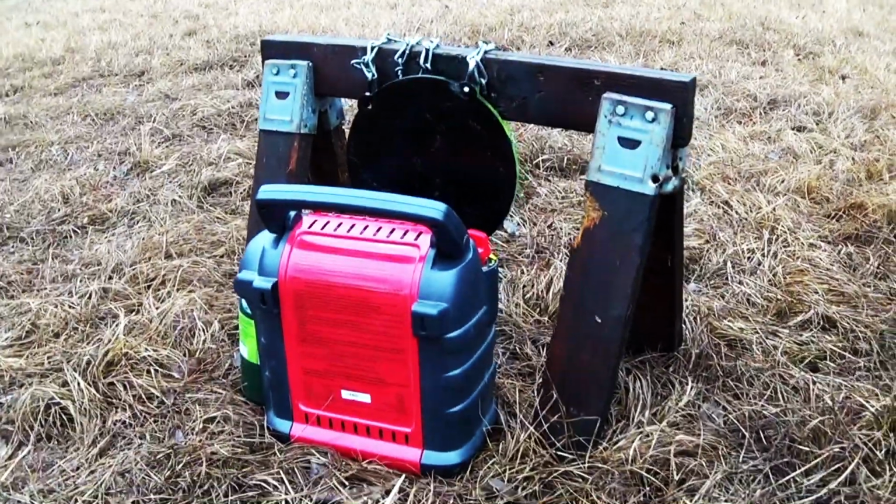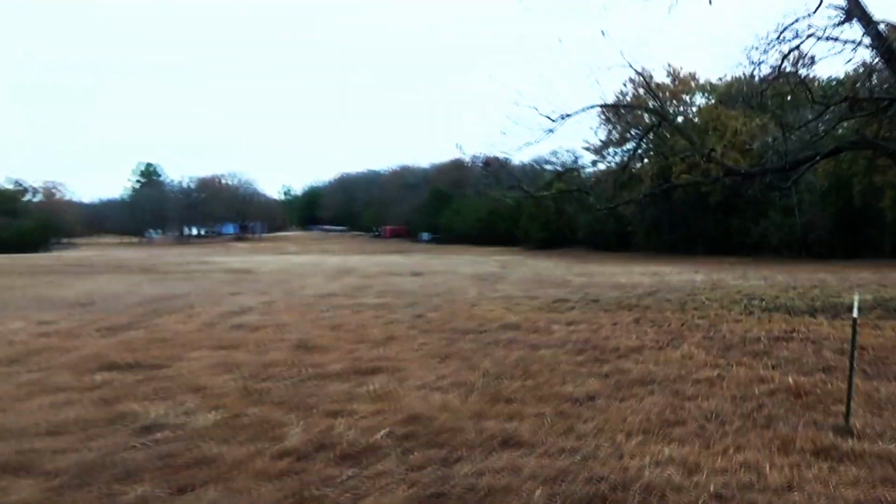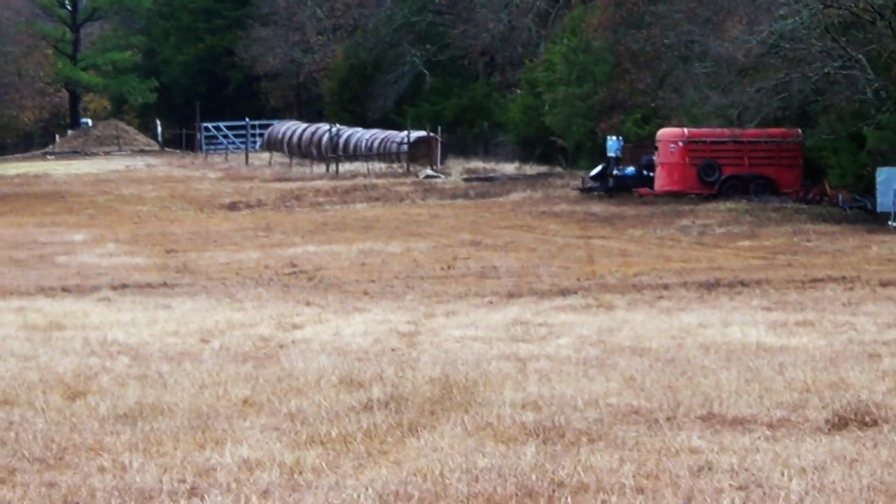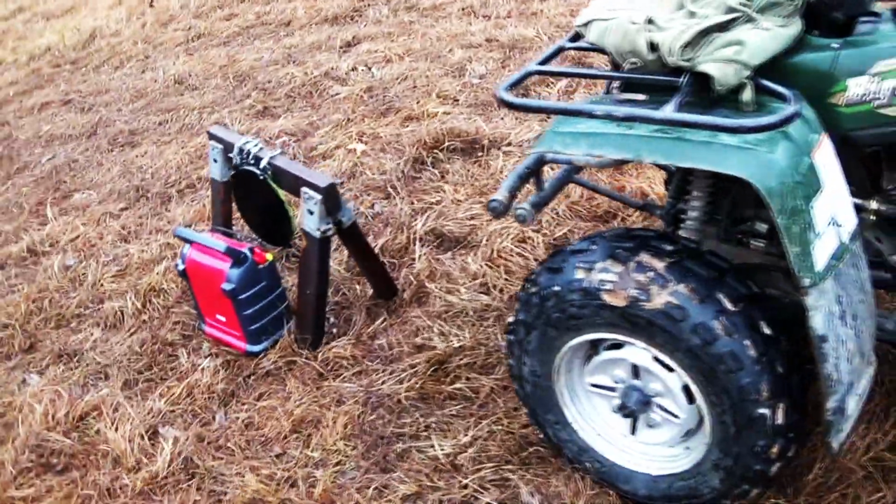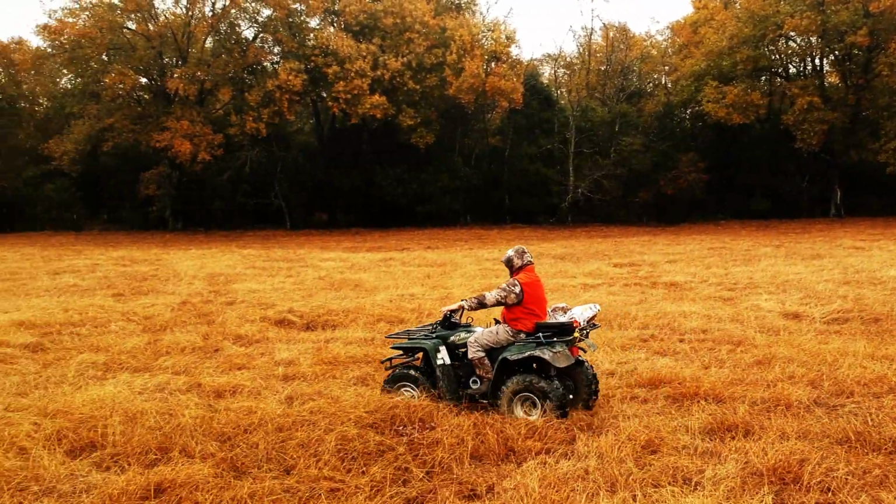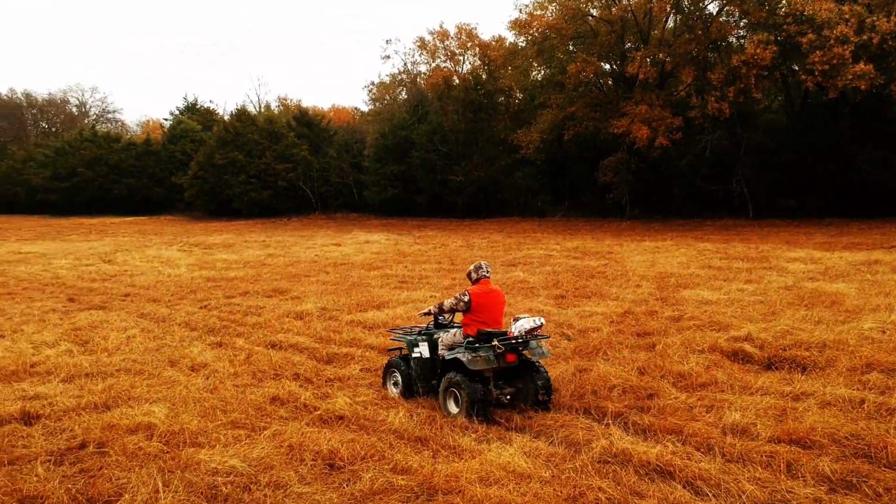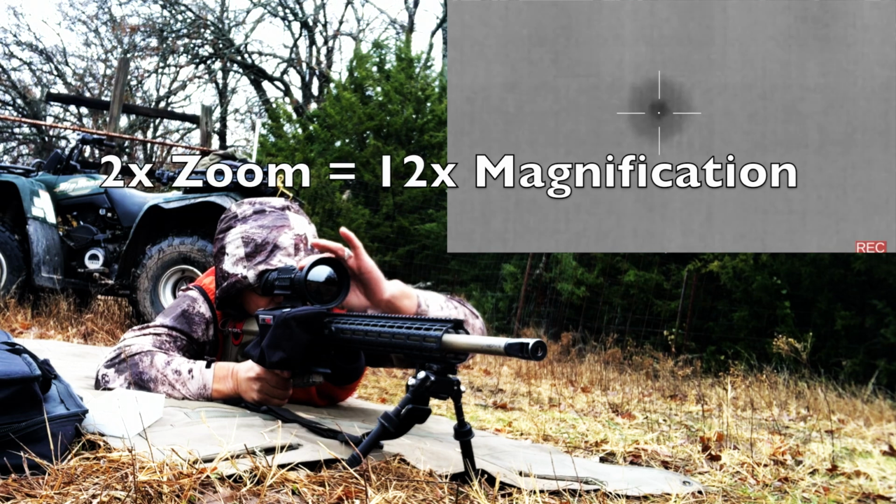This is my plan. I've got my heater buddy warming up this steel 8-inch plate, and depending on my rangefinder, I'm either at 276 or 266, and what I'm going to do is get my Flir 736 and my 6.5 Creedmoor all set up, and then I'm just going to run down here and remove that heater so that I get a good heat signature. Let me get everything set up. After getting my target and my shooting system set up, I remove my heater buddy, and we'll pick up the action from here. All right, I'm at 2 times zoom.